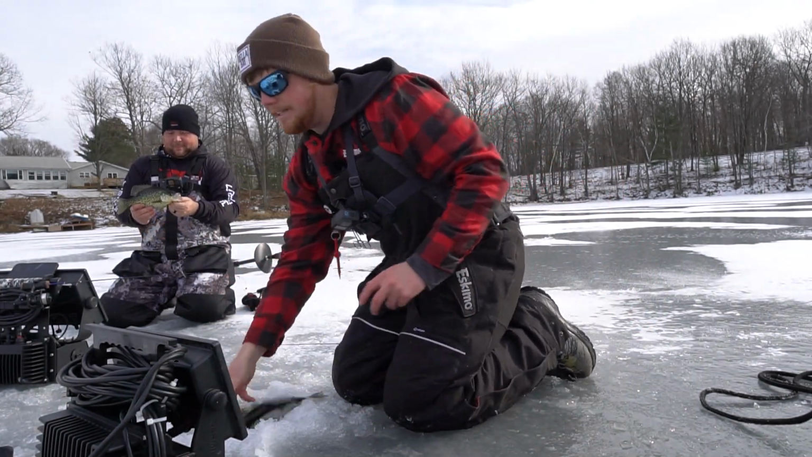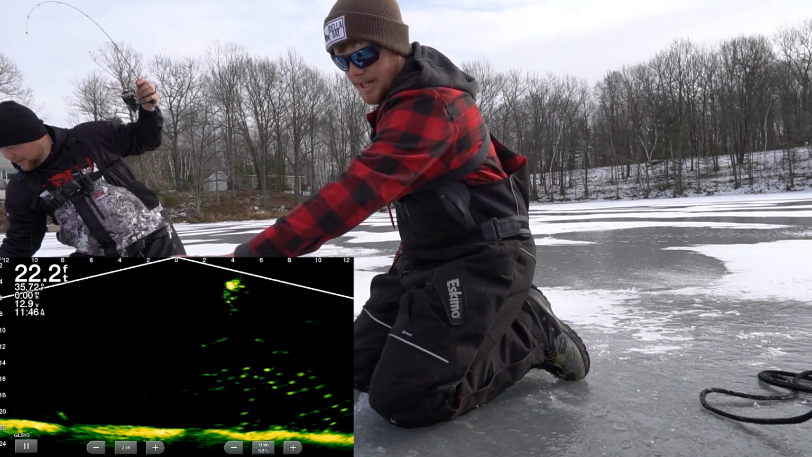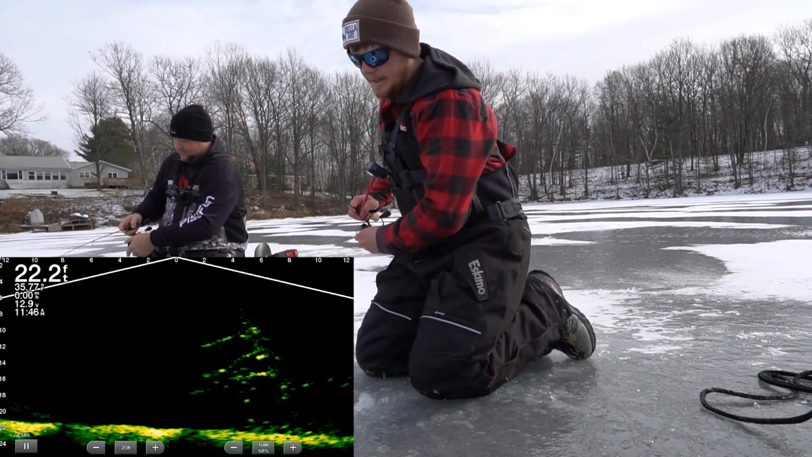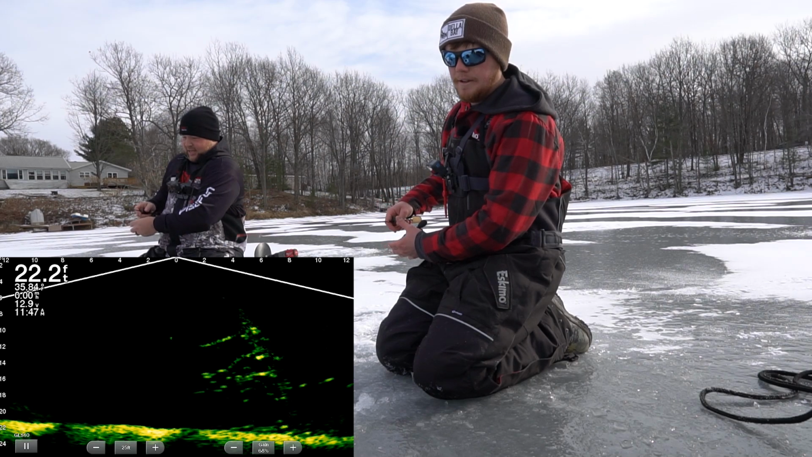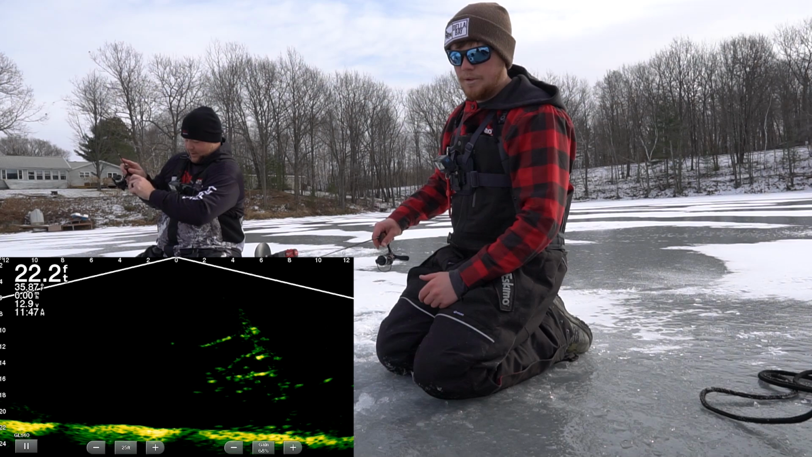I'm gonna get him right back down the hole because there's a ton of fish you guys saw in that crib. Look at all those fish, guys, on this piece of structure right now. There's that tree. You guys can see it really well. They're just hanging in that tree right now. We're gonna drop right back down there. You guys will see these fish just release off that tree. Here comes one.